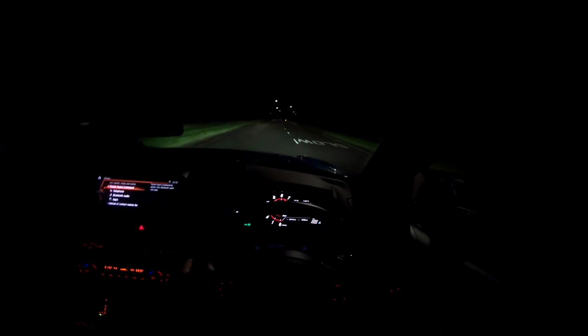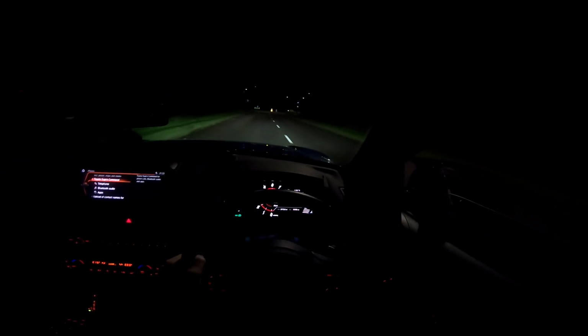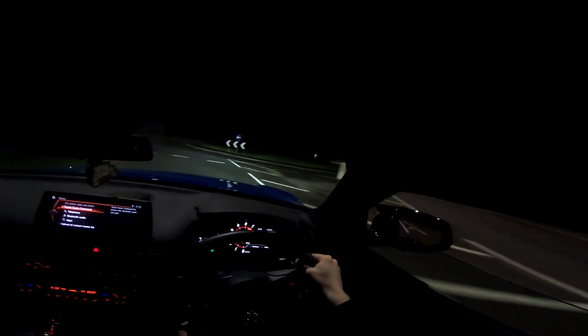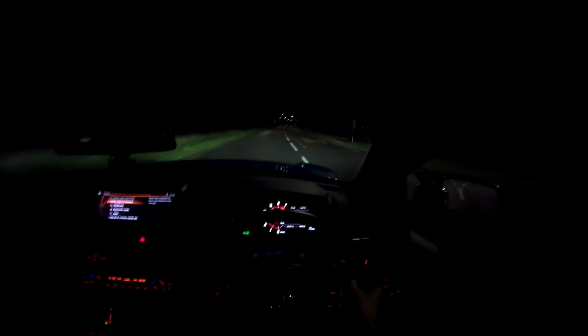I just love flicking through the box on this car. Oh, it's actually in Sports Plus, so we don't get the pops and bangs. There we go, now we've got them again. So yeah, it's very weird. If you get Sports Plus on the car with the OBD meter, it actually doesn't give you the pops and bangs, which I find very weird, to be honest. Just like not mapped in, I guess, but I think it sounds so much better with the burble tune on it.